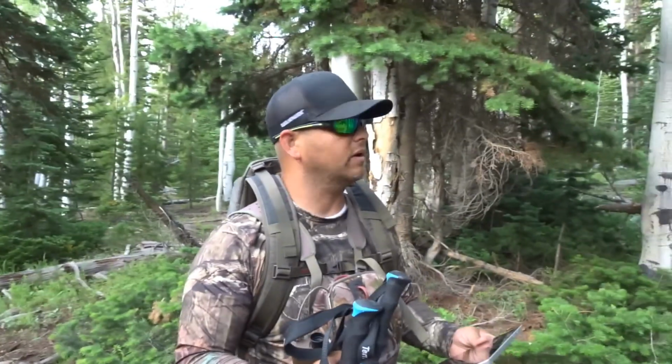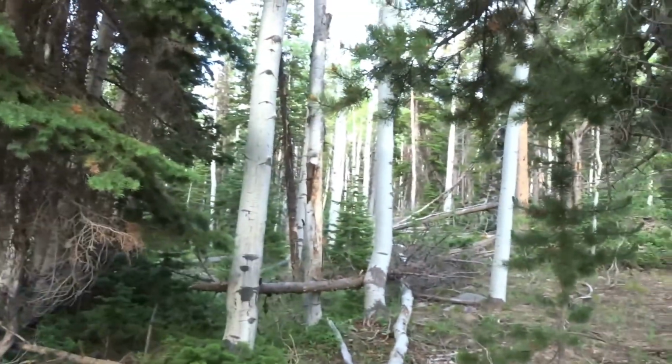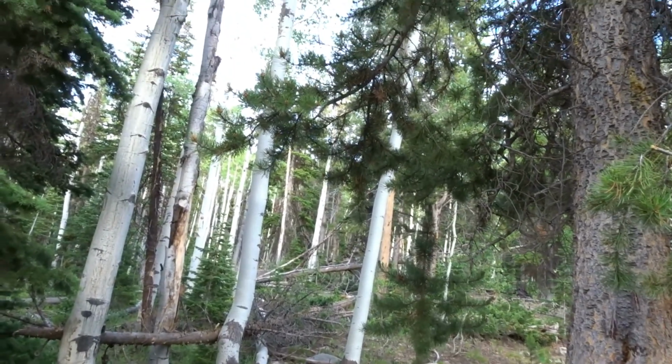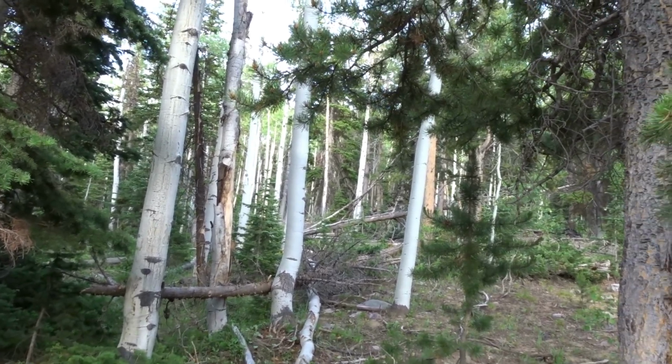Okay, we are going to head up through here. This is where our second camera is, where we think we have more potential for elk. So we're going to make our way up through here and check the second camera. So we're making our way up to the second camera.